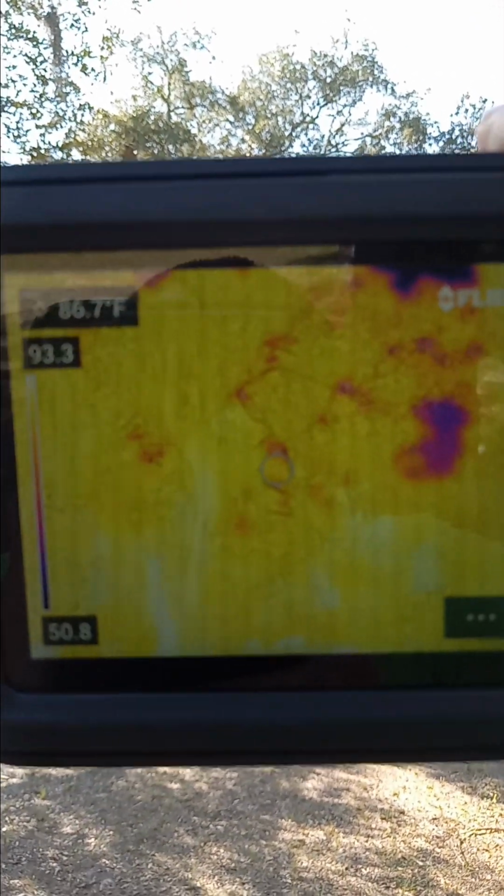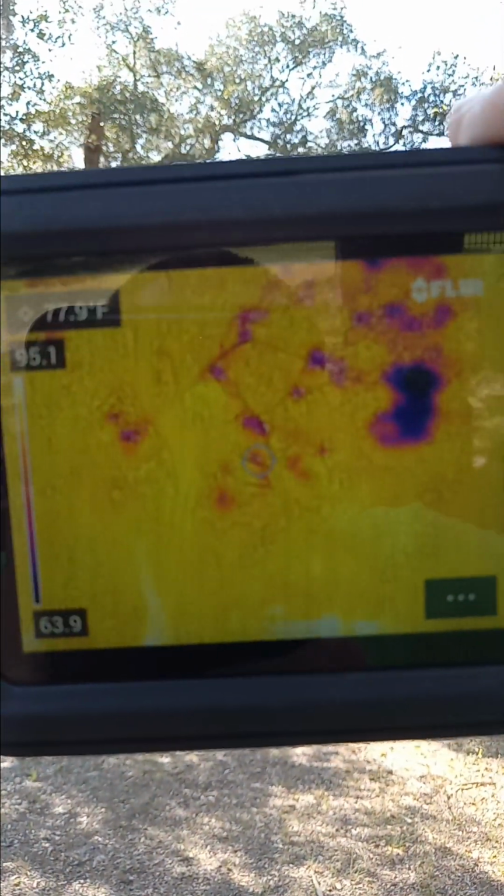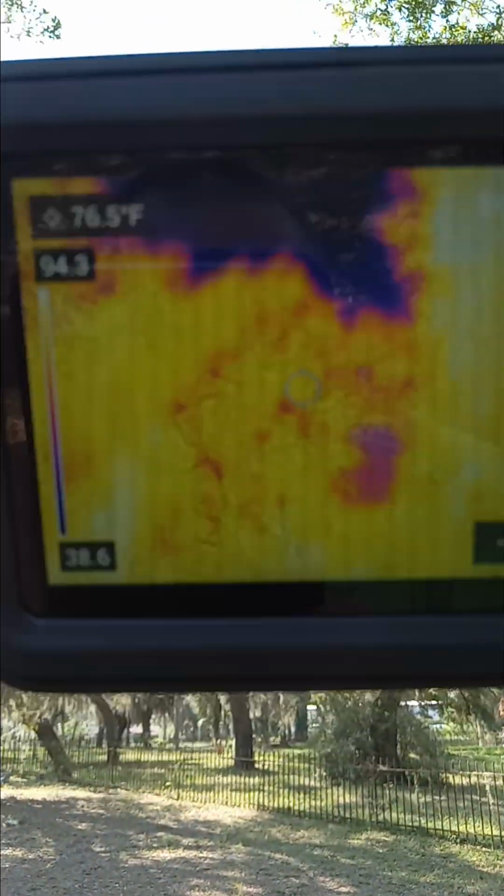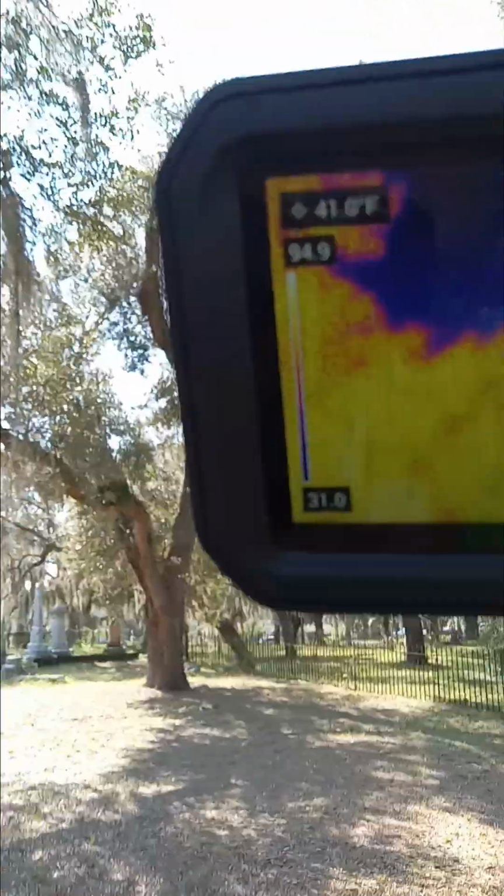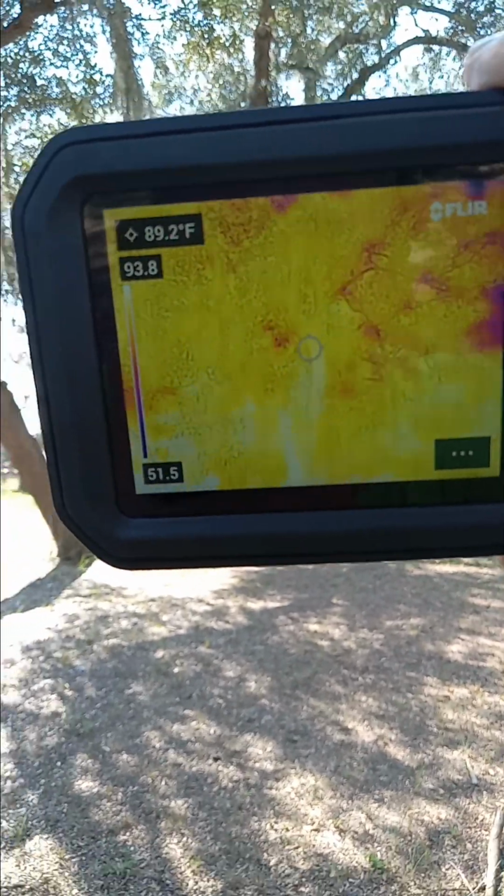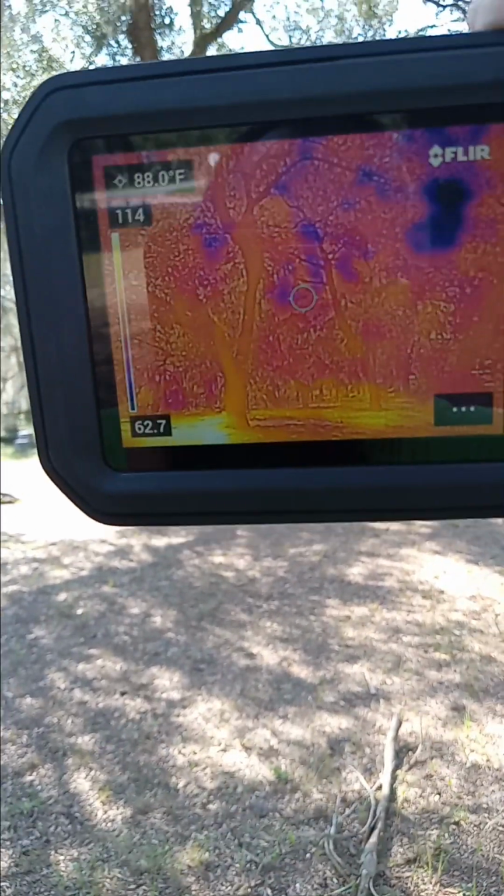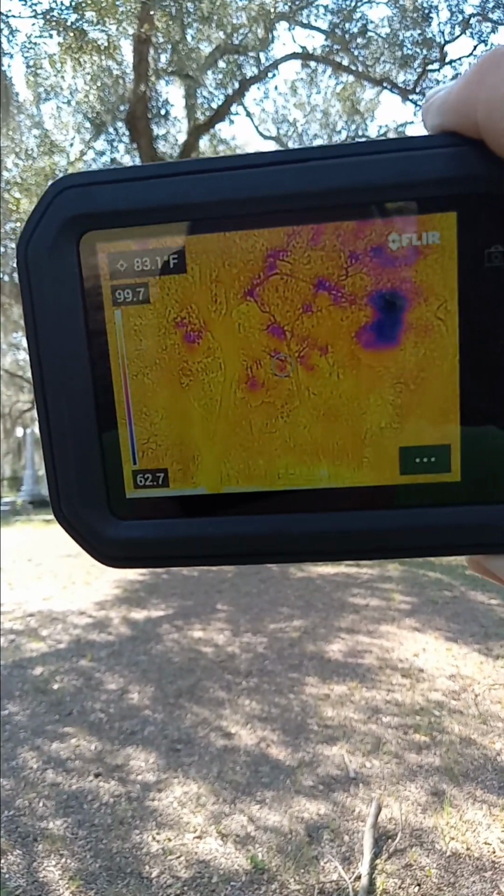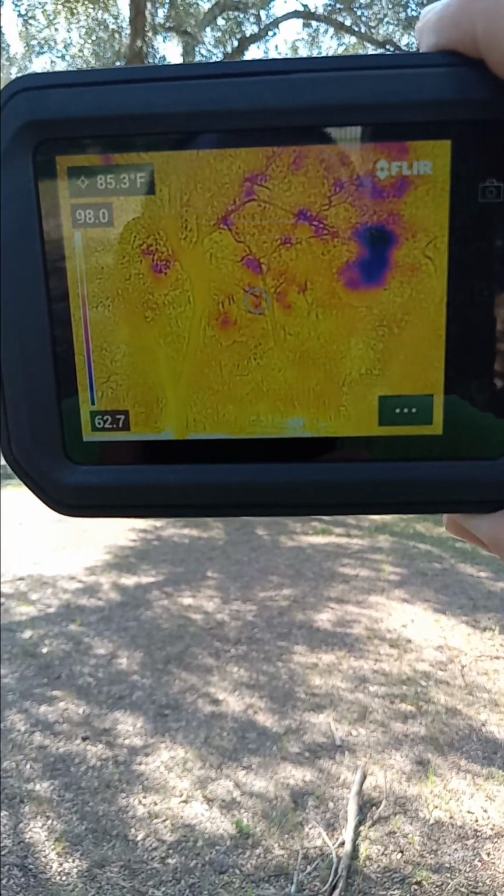So I have a feeling what I was picking up before, the blue areas, may have been sky. Now, could it be a combination of both? Let's go up and just look at the sky. Mainly sky, see how blue it is? There's a possibility that some of these cold areas were the blue or dark purple cooler sky behind the tree. And maybe some of them were a ghost or spirit that was there.